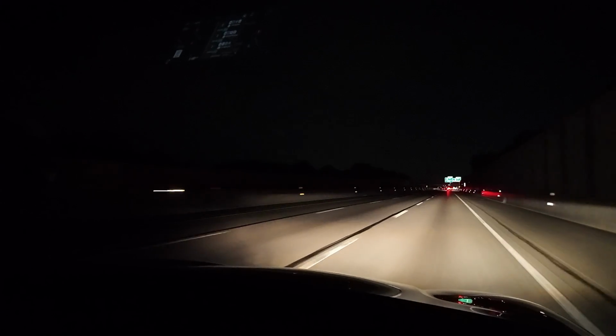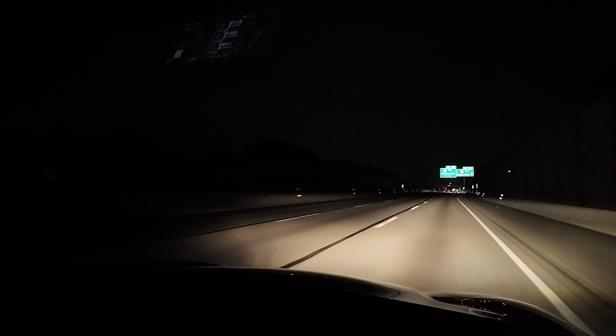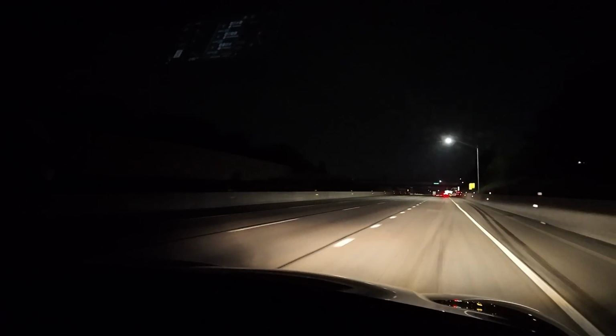They've done some repairs on this road, and sometimes the road feels different. Here's our exit.